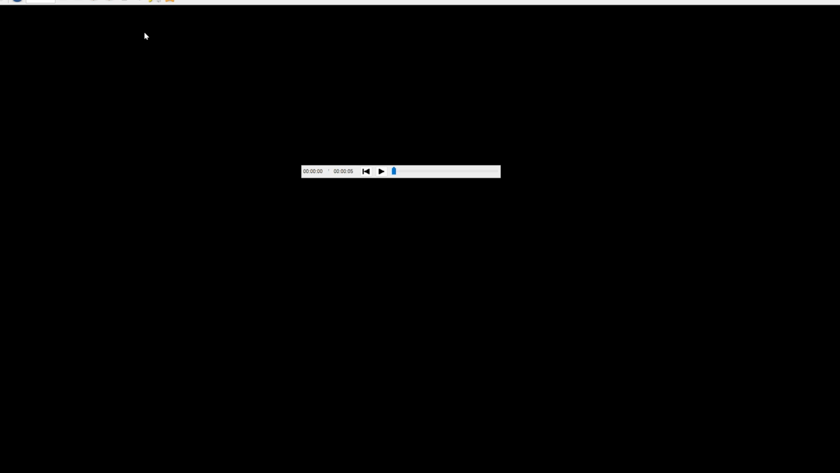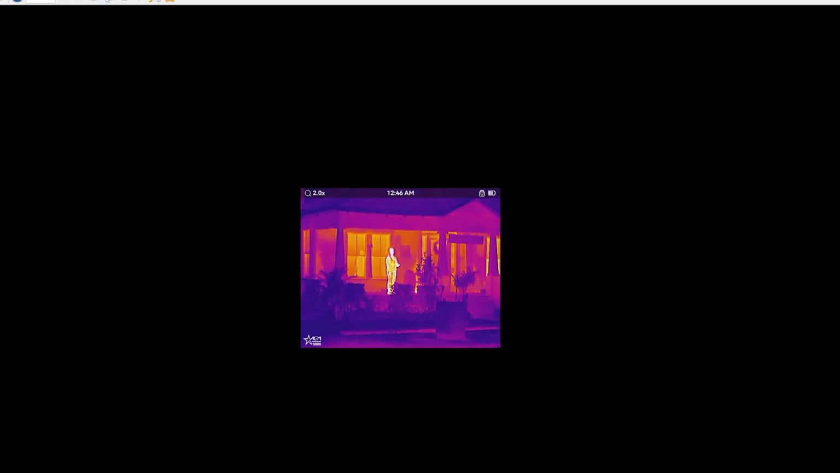And here's Tina on the porch when we got home from doing this trip. So there she is. She doesn't know where I am. It's dark out. She can't see me. Here, you're going to see a picture of her on the porch. I'm about 45, 50 yards away from her here, and she's just standing there. It's pitch black out there. She has no idea where I am. There's black mode, fusion mode, red hot mode.